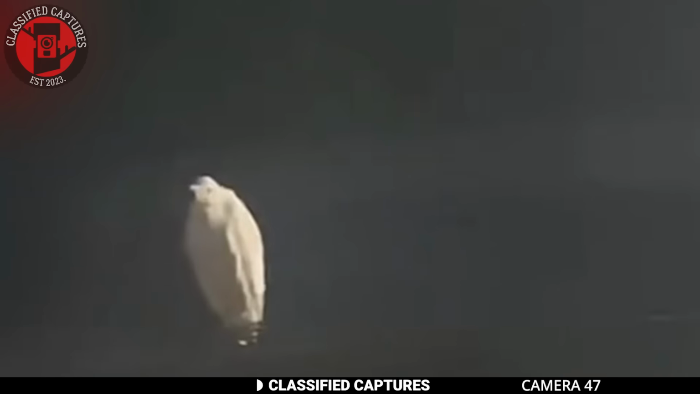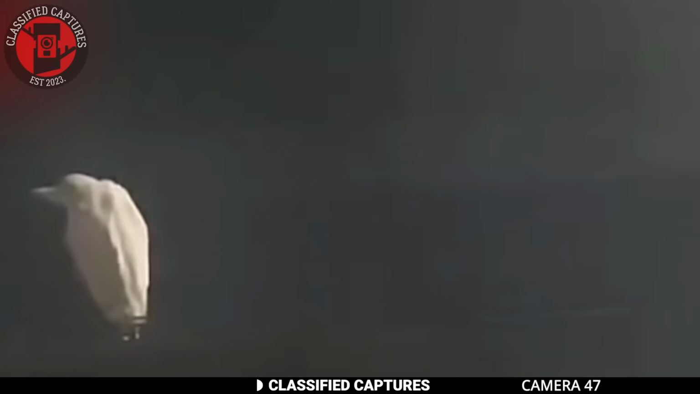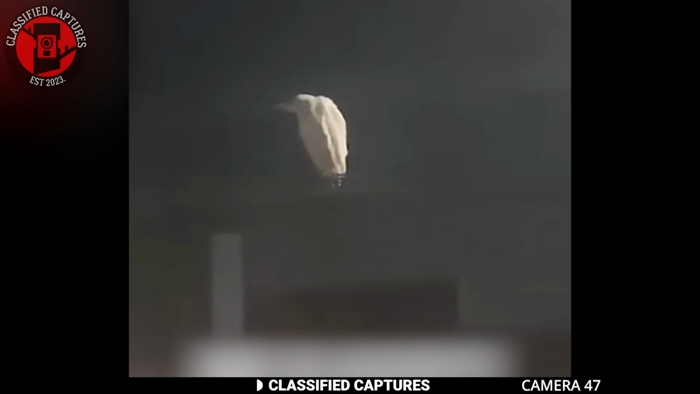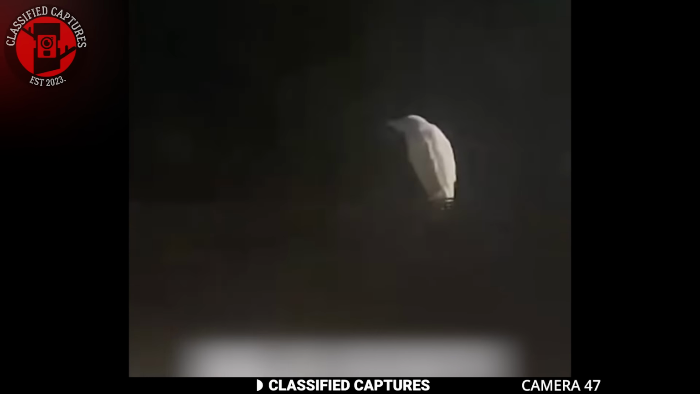Moving on, we visit Venezuela for our next clip. Just in case it was not clear already, what you are seeing is a bird sitting on a power line. This was allegedly recorded by a lady who looked out of her window and saw the unusual-looking bird right outside her home. The low quality of the footage coupled with the white look gives the bird a pre-rendered look, which is basically what 3D objects look like digitally before they're worked on and perfected.